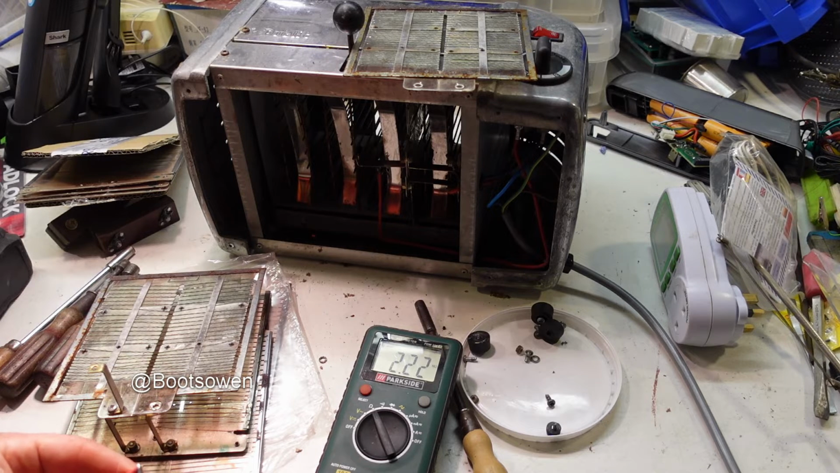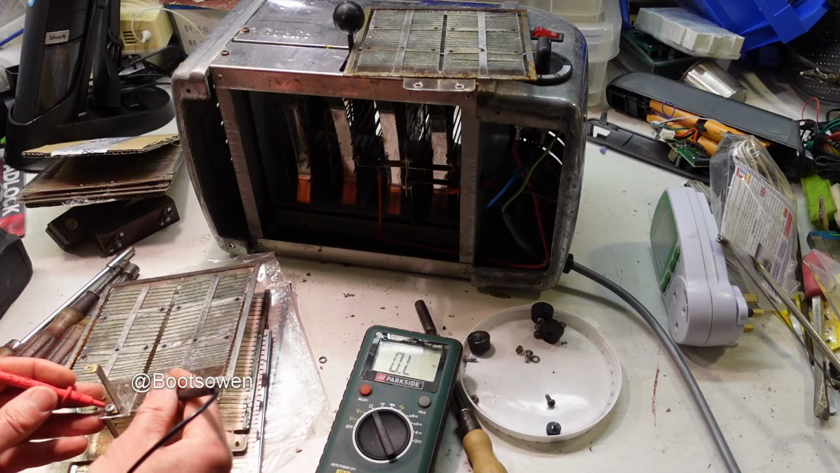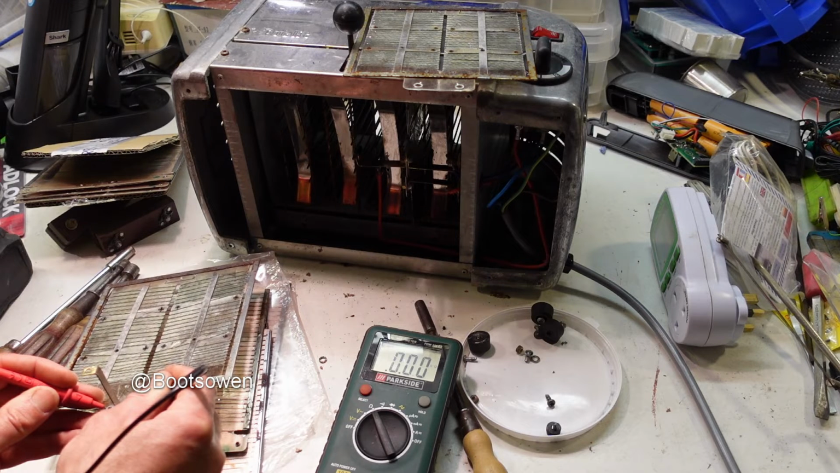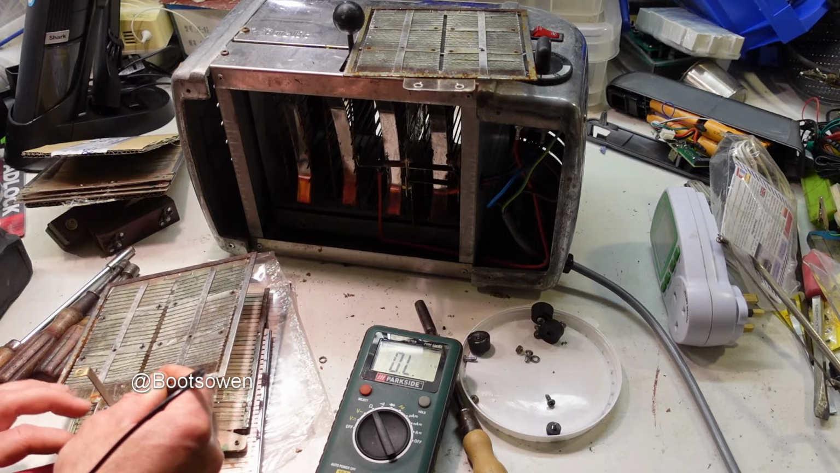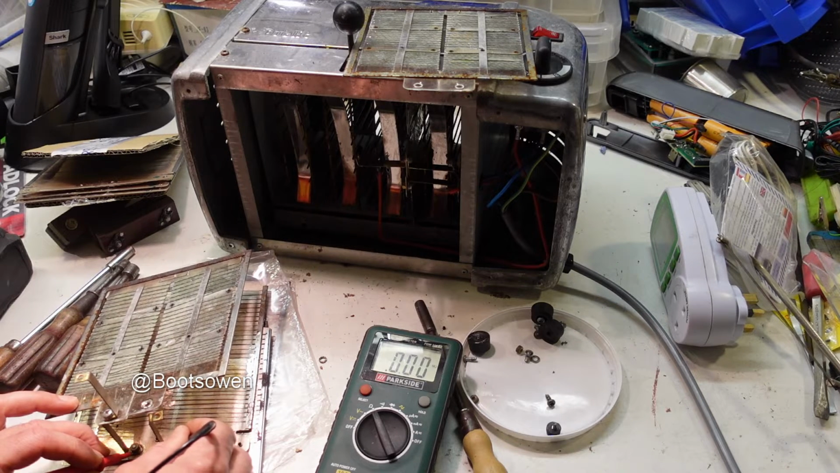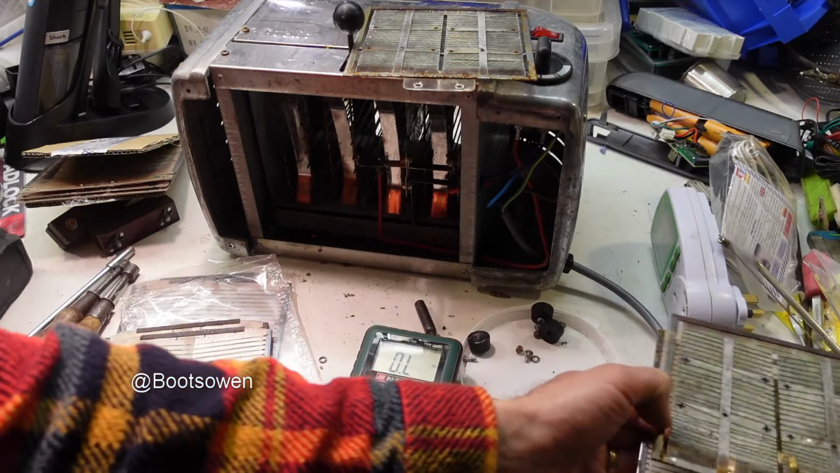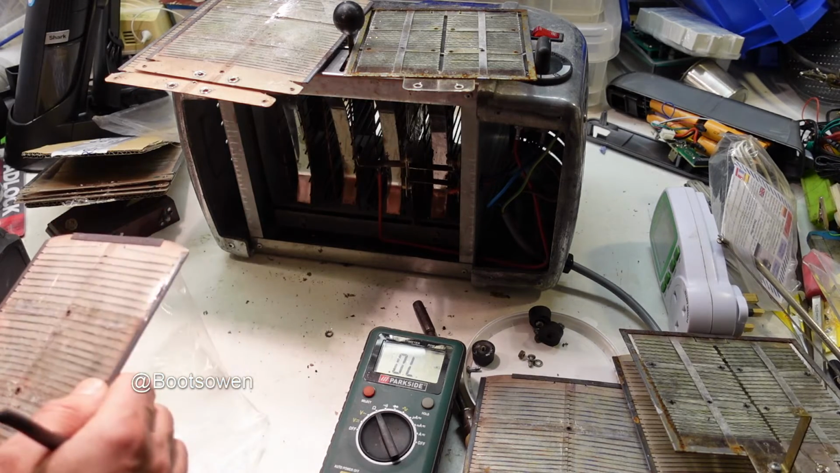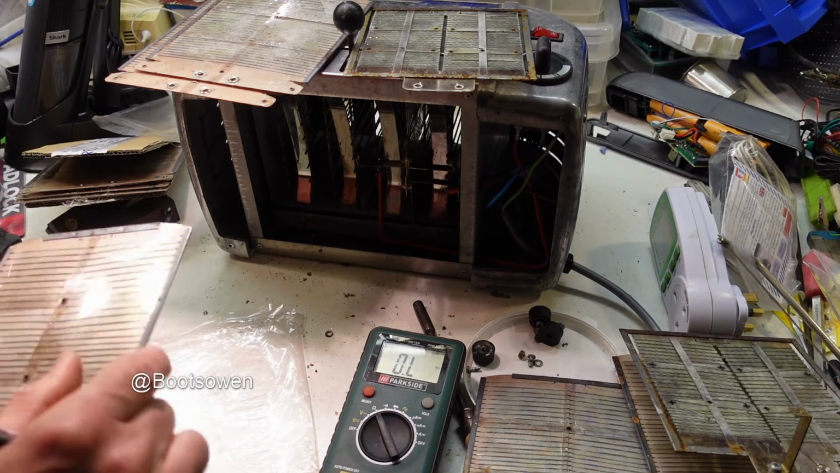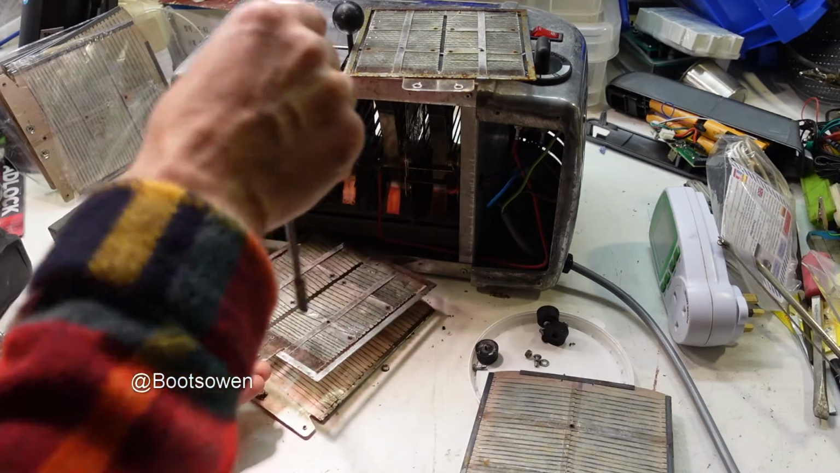So let's check, we're getting some from there, 0, very good. Let's check here. 114 ohms. And on the end element, 136 on the end. So we're really just looking for 114 again, I think. 143, so is that an end one? Can't tell. Okay.